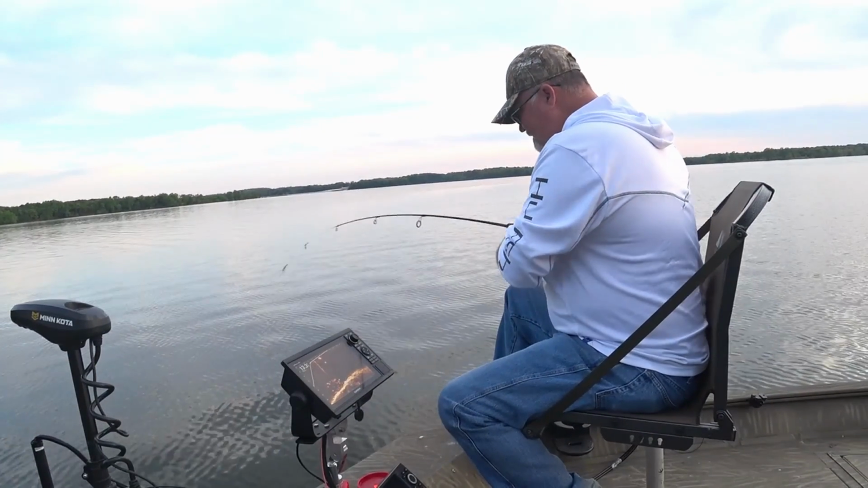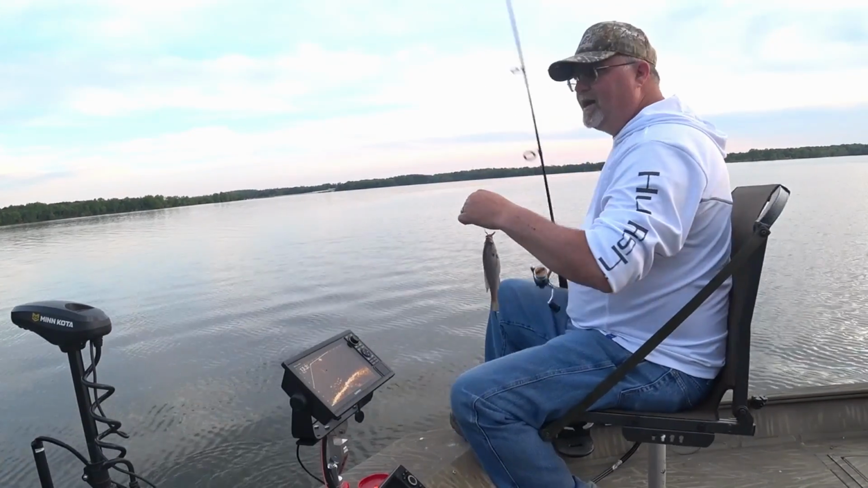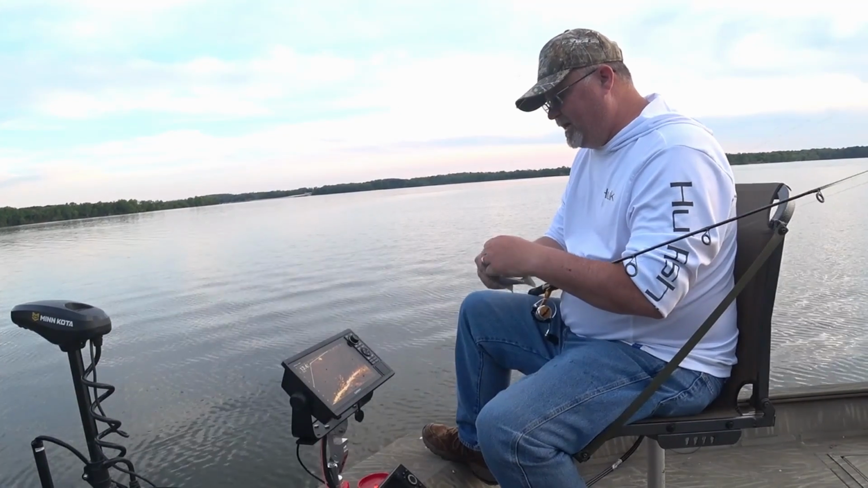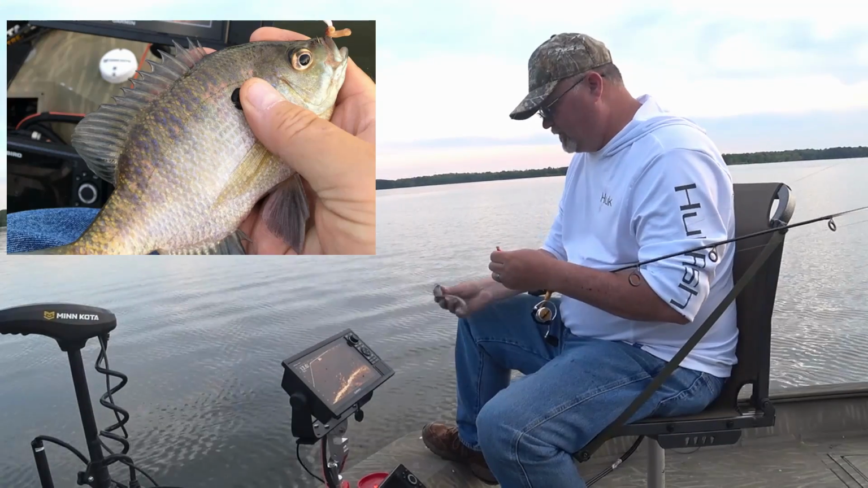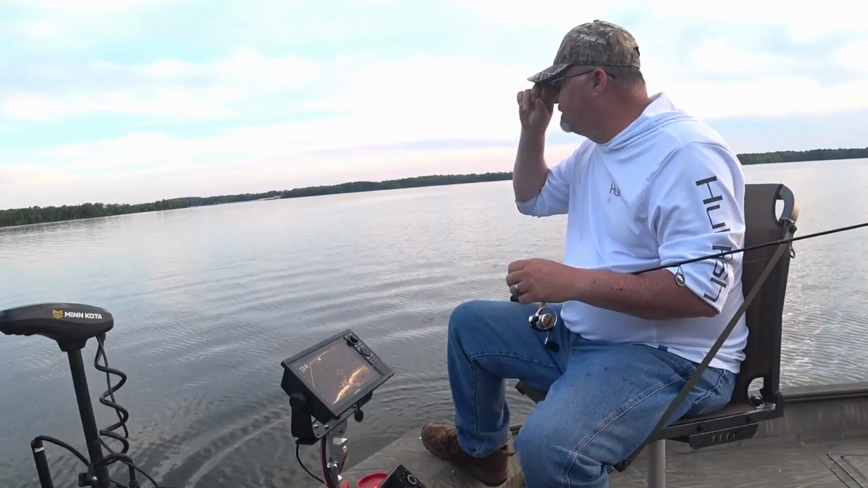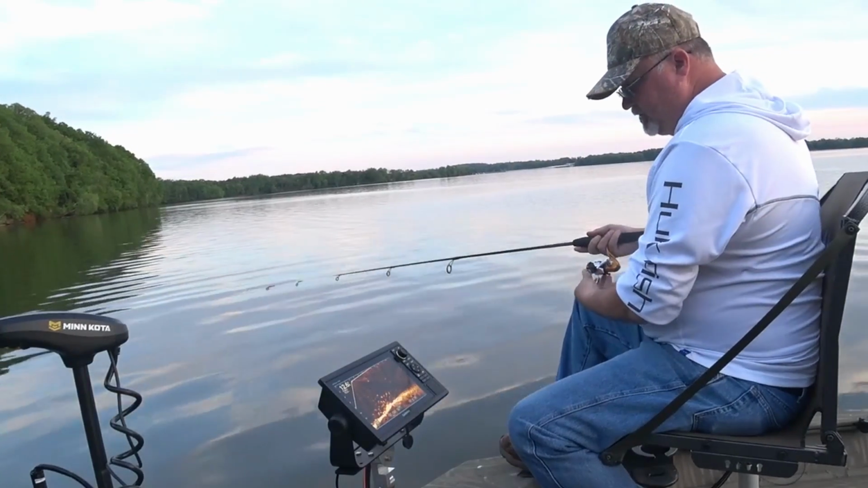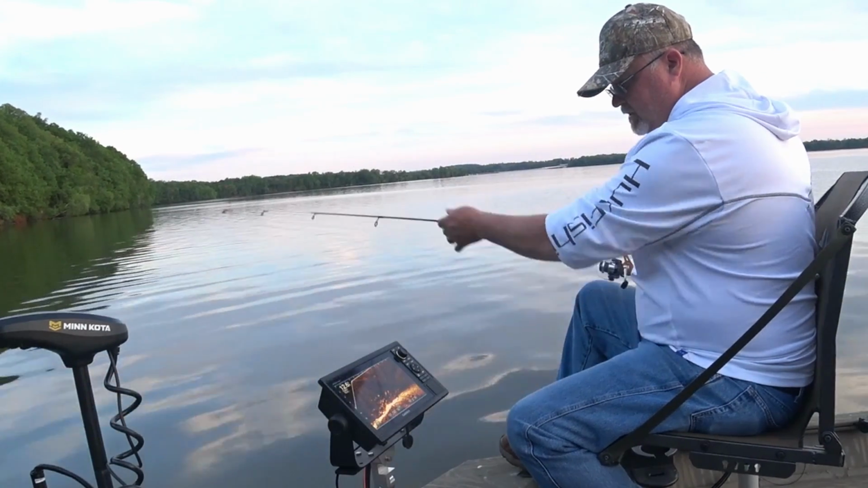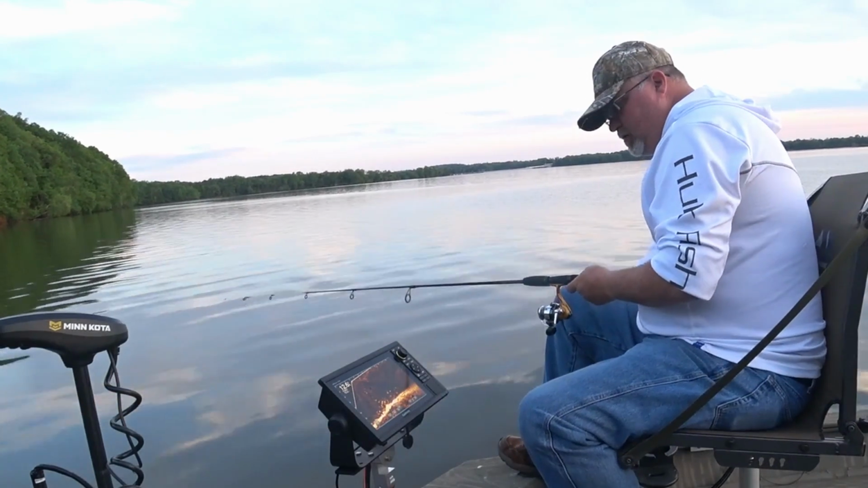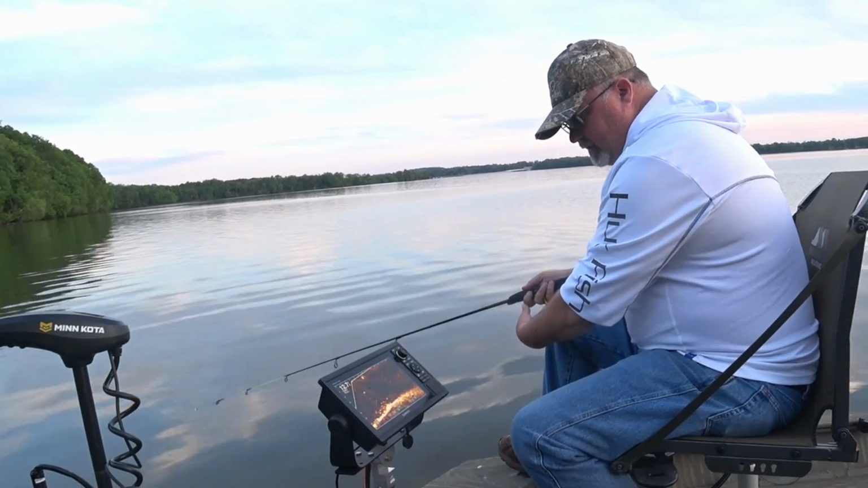There he is. Yeah, not the jumbos that I'm looking for, but at least I know what's probably down there now. But that's a good spot to start. We still got another 2 weeks before the full moon kicks in. Got a current coming down through here, and it's dragging that little old bitty jig back. Trying to get down in there with them.